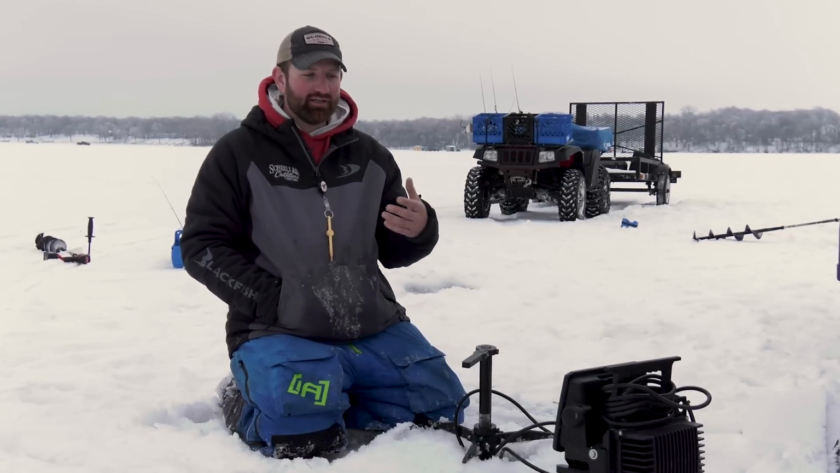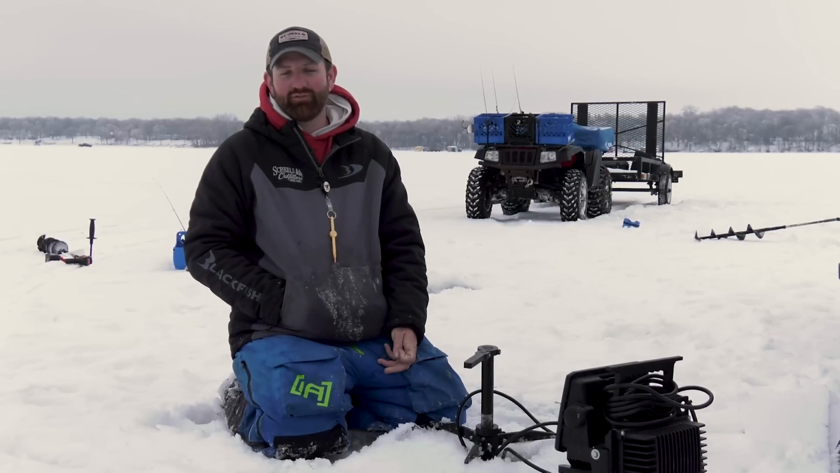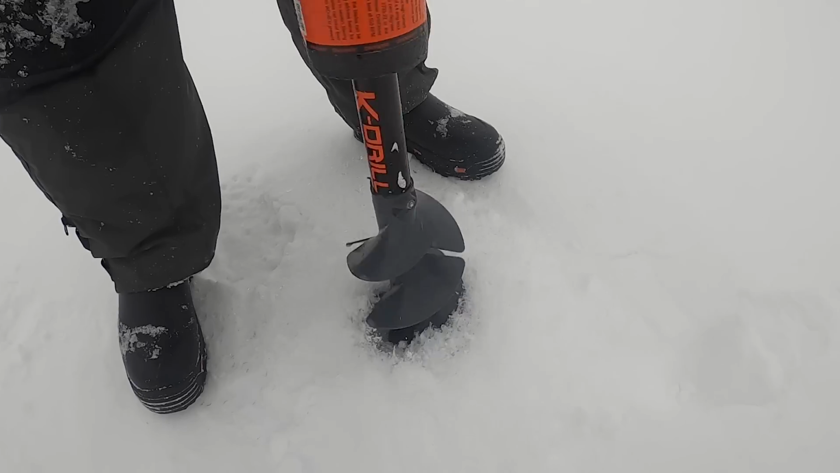I like to run manual ranges for my depth and my distance, just because I feel like it doesn't jump around as much. So I'm always doing it manually. And then once I locate those fish, I'm going to drill holes on them and fish them with the Vexilar.